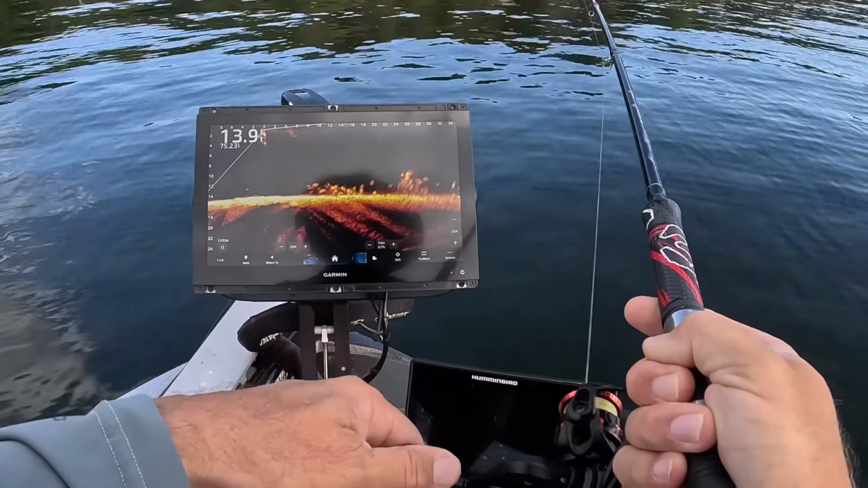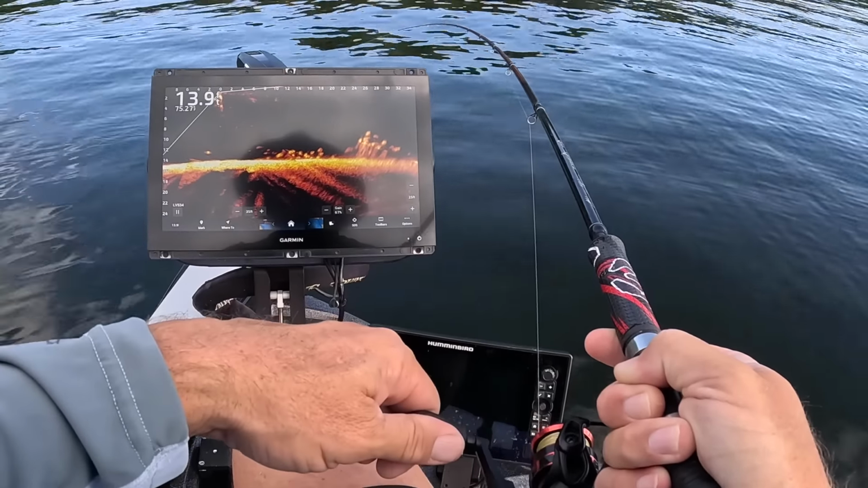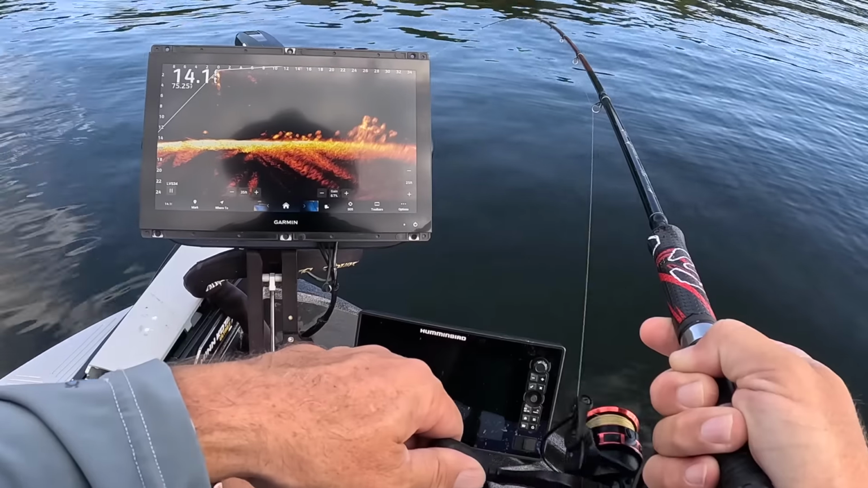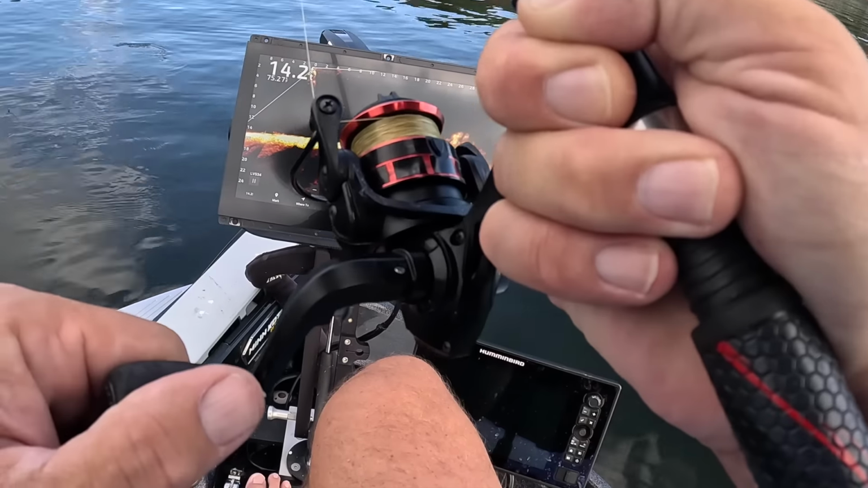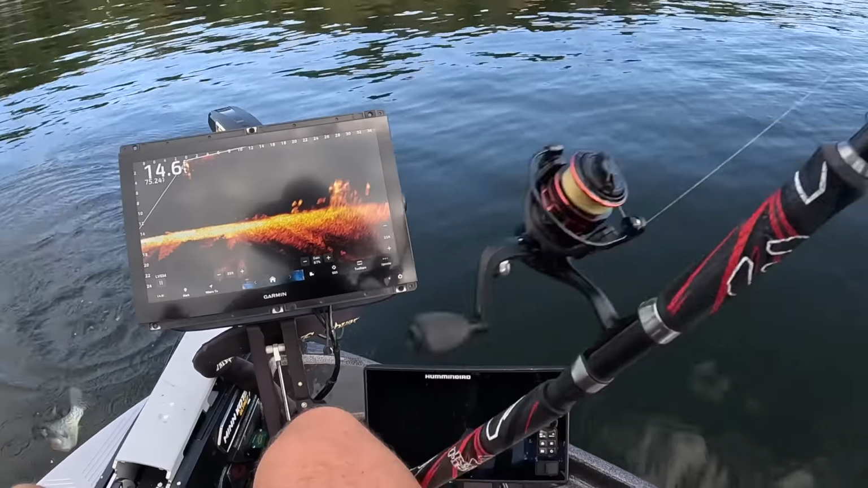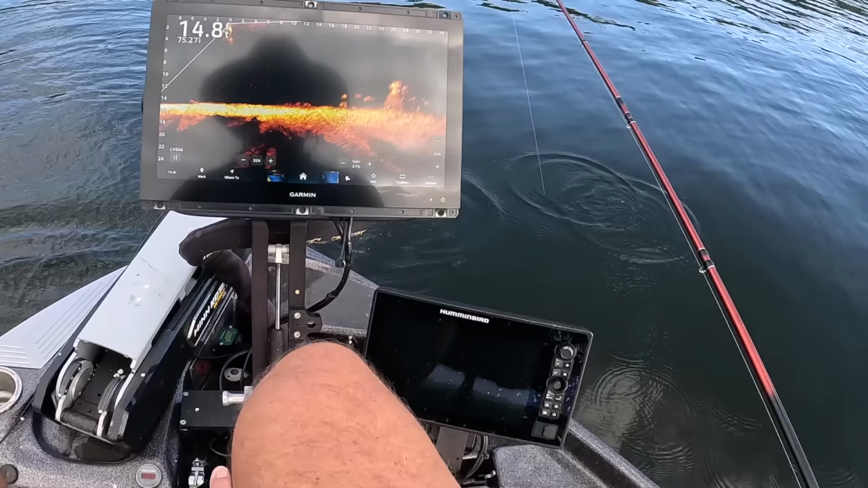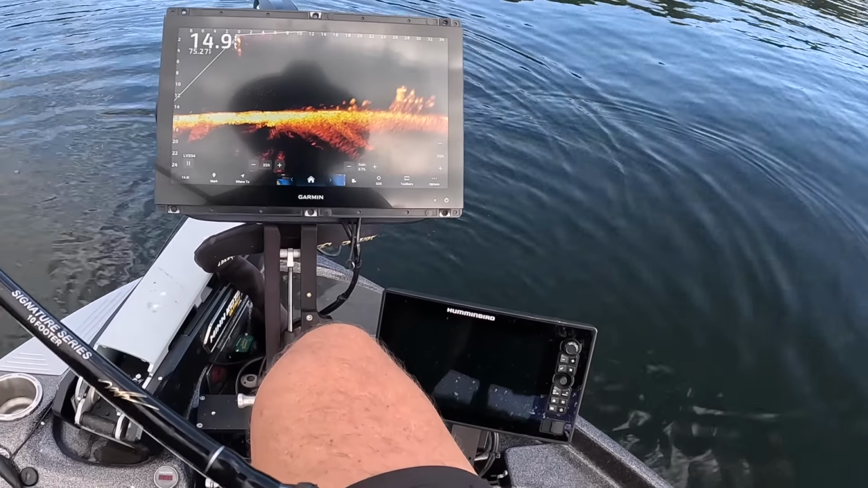God, I love that reel. It just sounds awesome. Oh, first fish of the day. We got a good fish right here, guys. Holy moly. Come on now. Slab, baby. Oh my gosh. Just lightly hooked. But I'll tell you, I did one of those techniques.